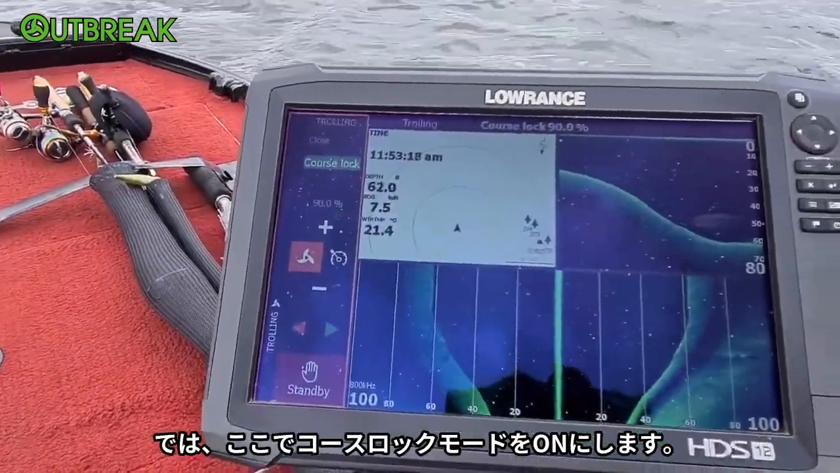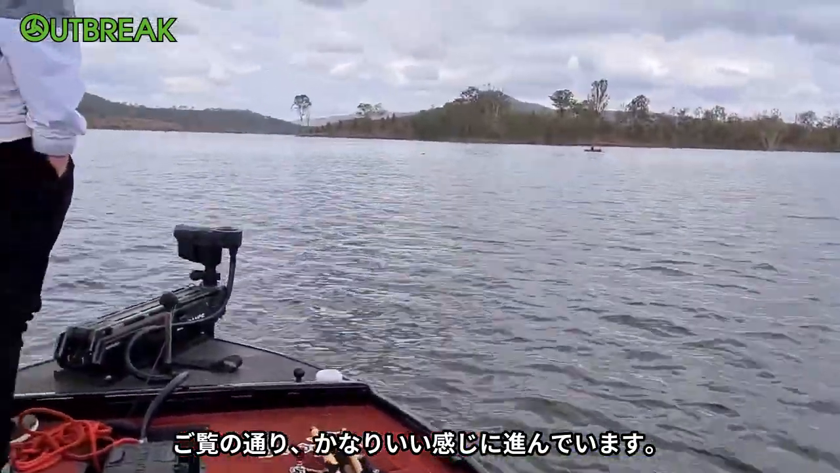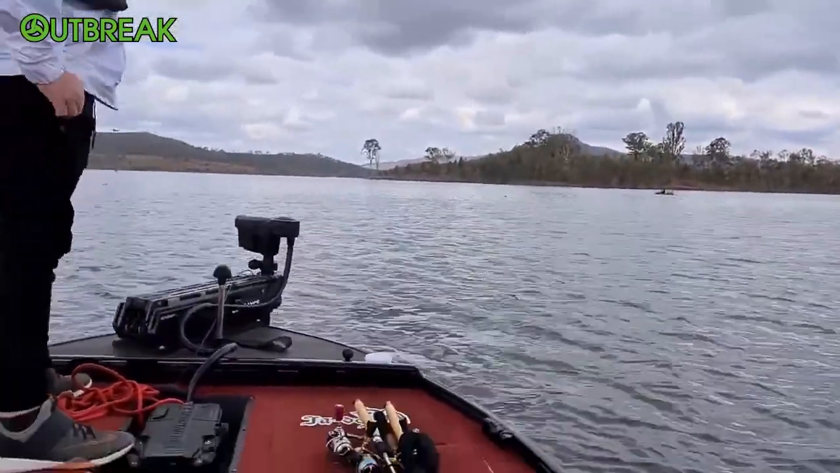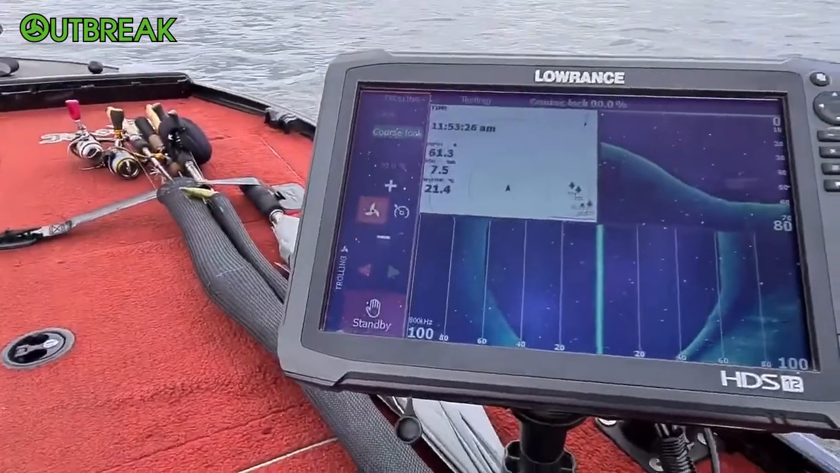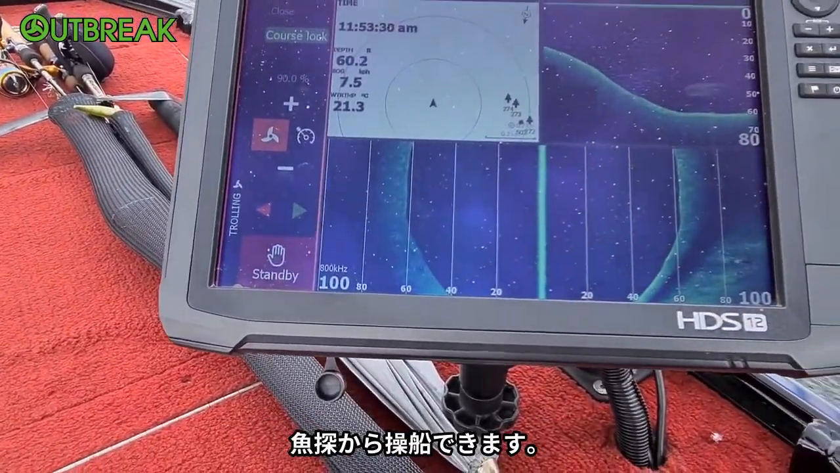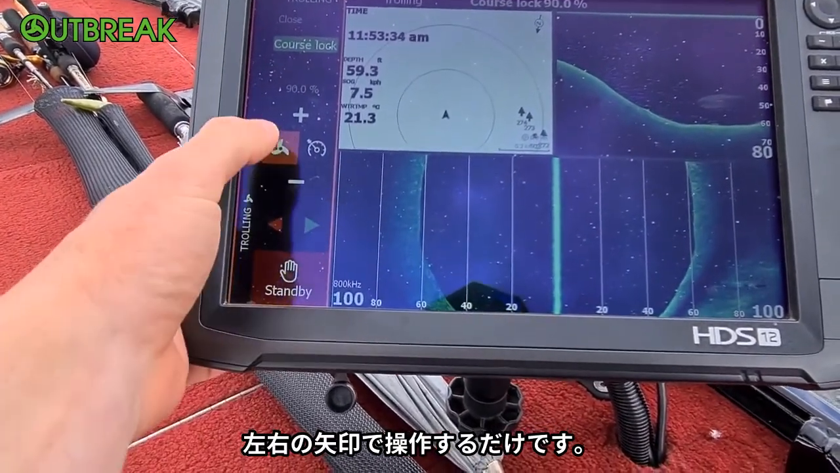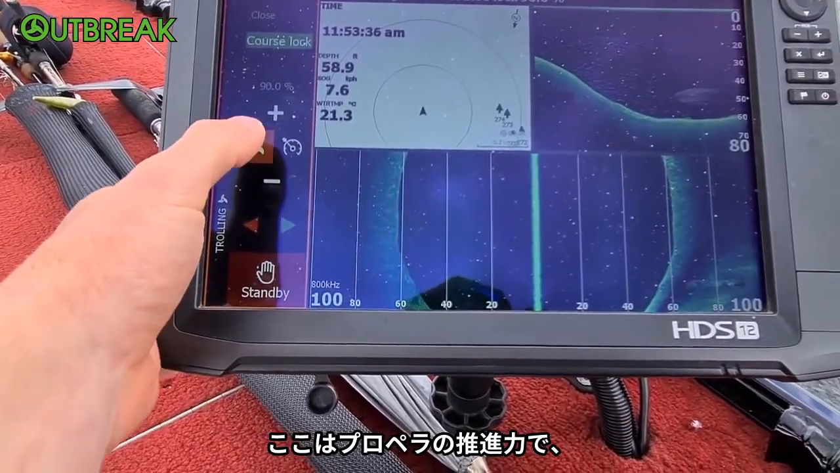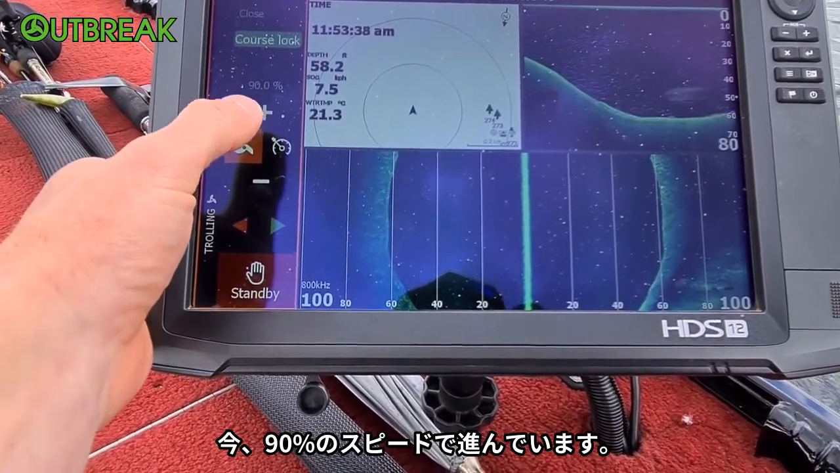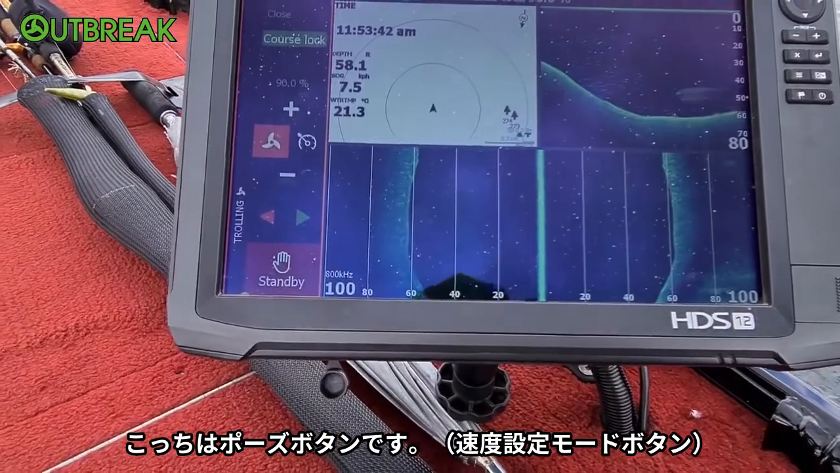So here we are on course lock mode. As you can see, we're cruising along quite nicely. It's a pretty cool function. You can steer from your sounder if you've got the NMEA 2000 network connected with the Ghost. So you can just steer left and right. That's prop, propulsion, and then we're at 90% speed, and you can go up or down to change the speed. And this is just the pause button.